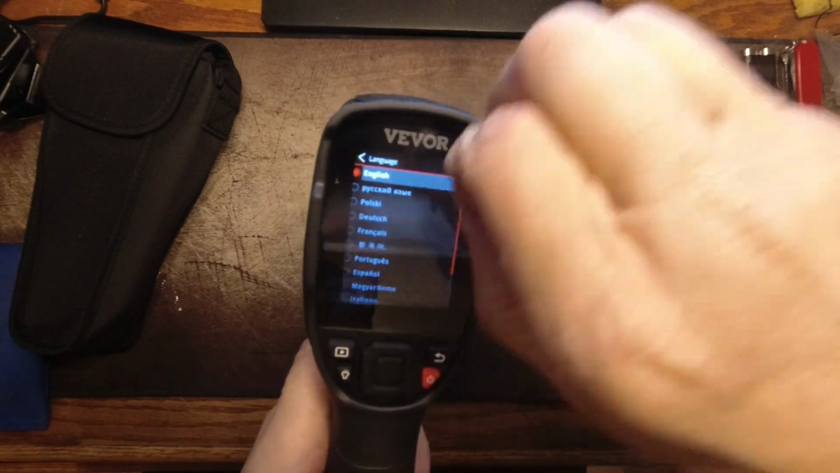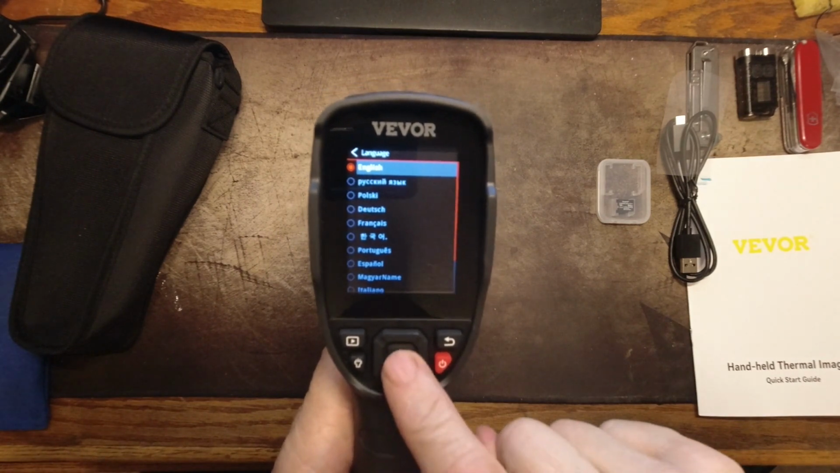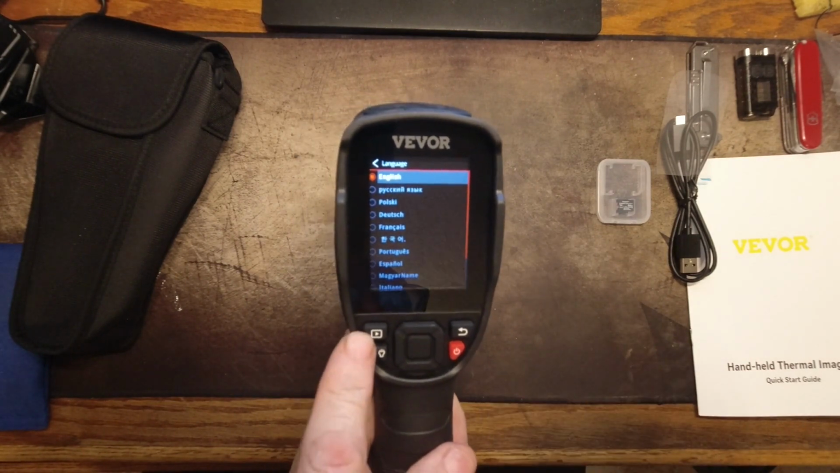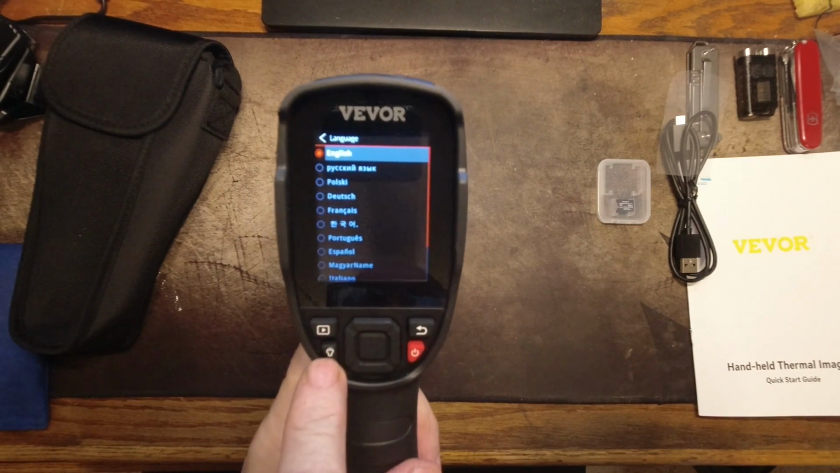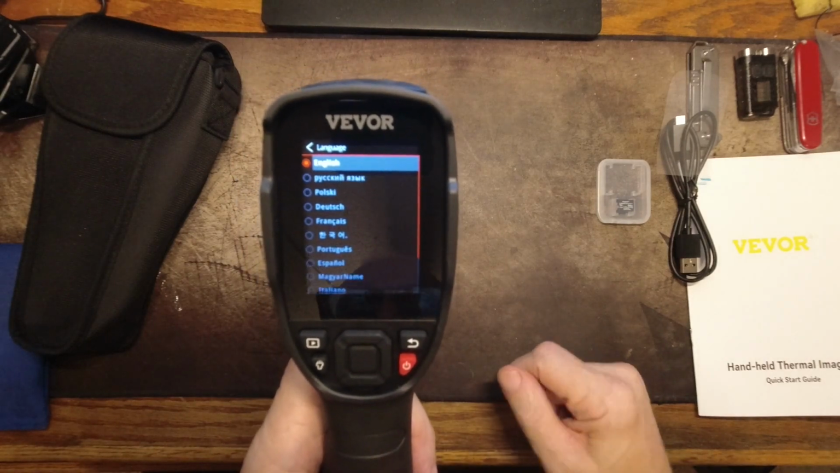Okay, there is our language. Now, it's got 5 buttons, and this center button is the select button, and then there's a rocker around it for up, down, left, and right. This play button here plays any images that are stored in it. The flashlight button turns the flashlight on and off. The back button backs you out, and the power button turns it on and off.